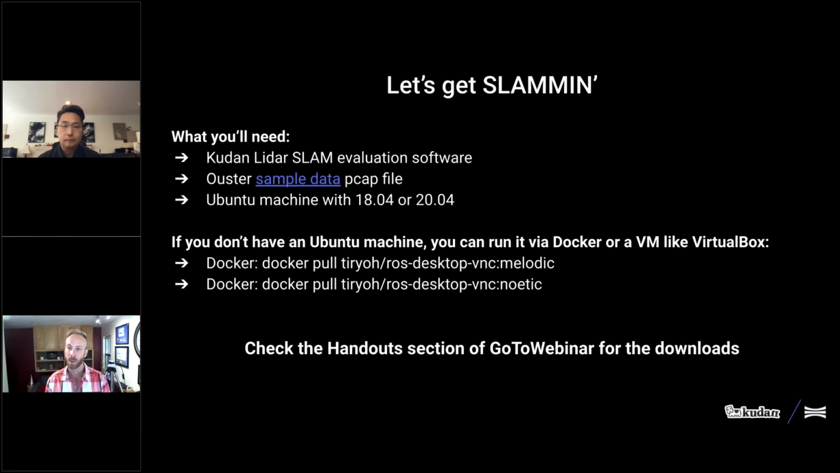is ROS Noetic on 20.04. We're also going to assume that you're starting from scratch, so you'll see we're going to go through basically getting ROS installed and everything. If you don't have an Ubuntu machine for some reason, you can use either a virtual machine like VirtualBox or something like Docker, and we've provided here some Docker pull commands that would allow you to basically build either an Ubuntu with ROS Melodic or Noetic.